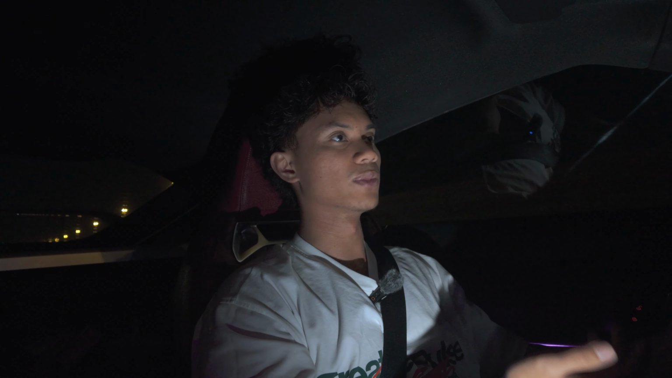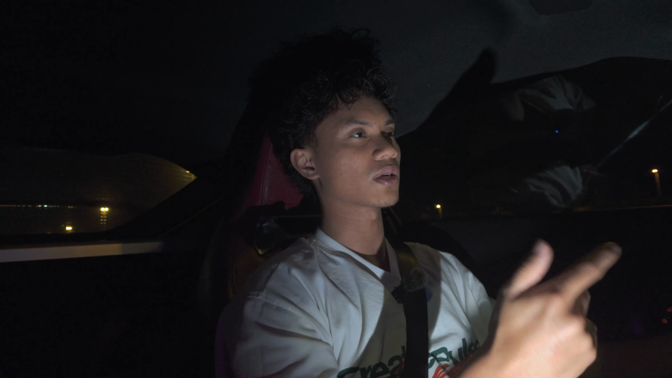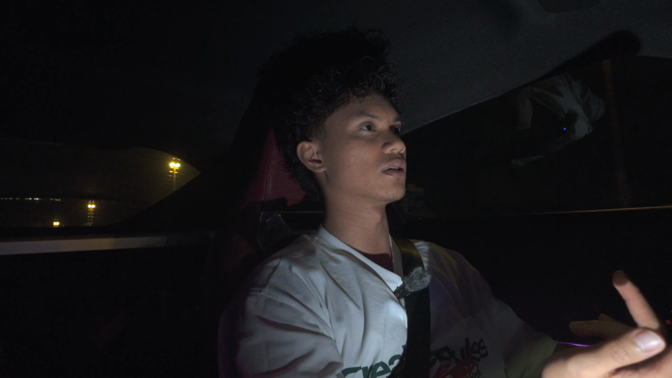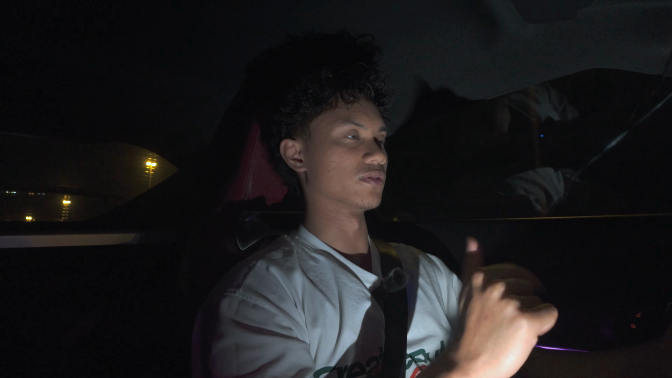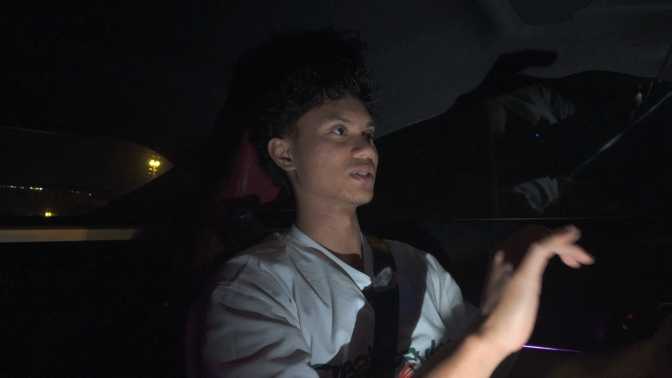I don't have any commitments, I don't have any responsibilities, I don't have a kid. People might wonder how I got this when I was like 22 or 23. How do you have a Supra that you bought by yourself? So yeah, that's the answer. I hope that answers the question. I think that's multiple questions that I just stacked up into one.